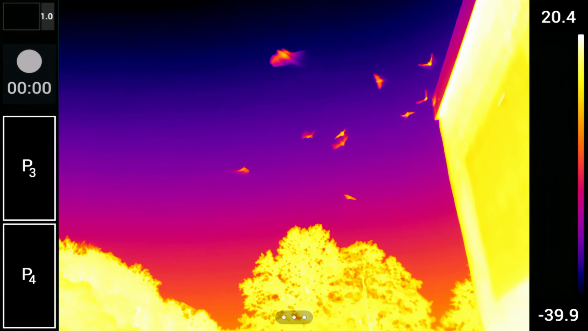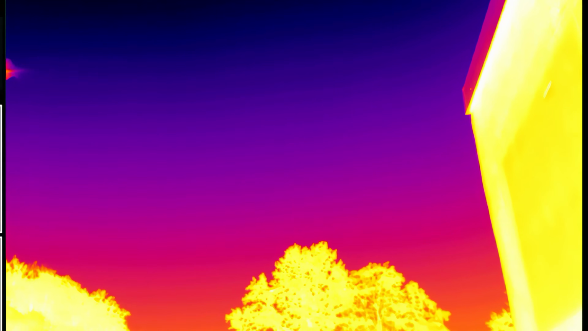So the limitations are the resolution, and you also have to crop the picture because you can't get rid of the overlay, or maybe I didn't find a way to do it. Afterwards, you have to do post-processing by upscaling the pictures, and yeah, another downside is that you cannot operate with very long zoom lenses. Let's come to the cooled thermal cameras.